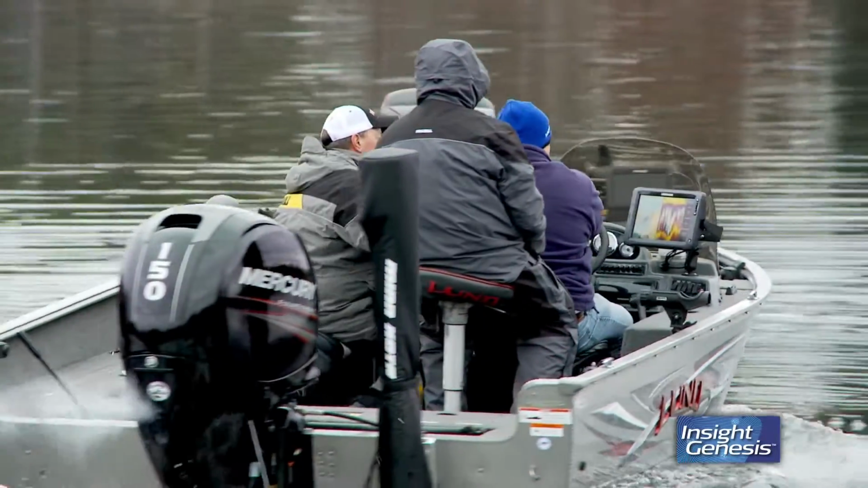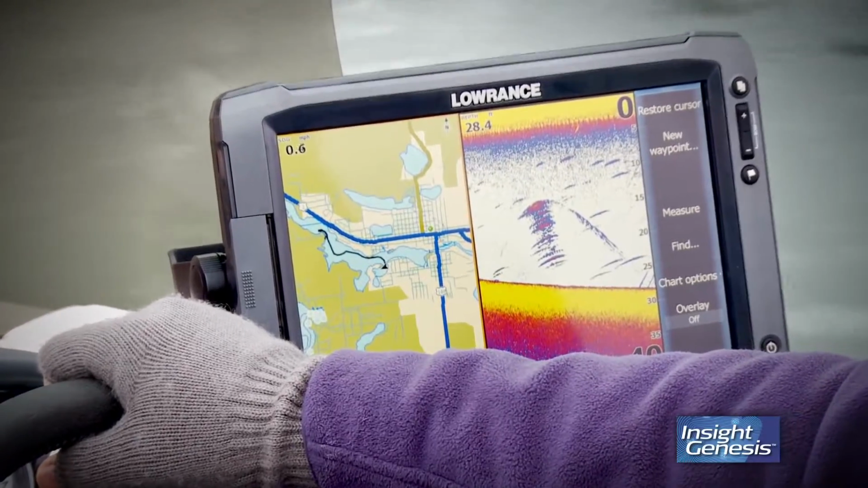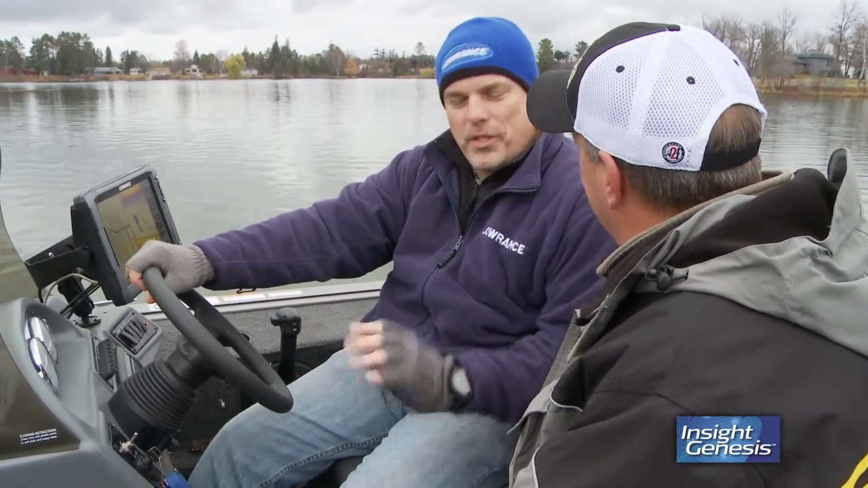All right. Okay, Michael, we're on a body of water here. It's in a smaller community. It's never been mapped. And this is one of those places we catch a lot of panfish in, not only in the summertime, but in the wintertime. Now, I've been fishing this for years. Now I have the ability to absolutely custom map this particular body of water. In all the detail that you want.